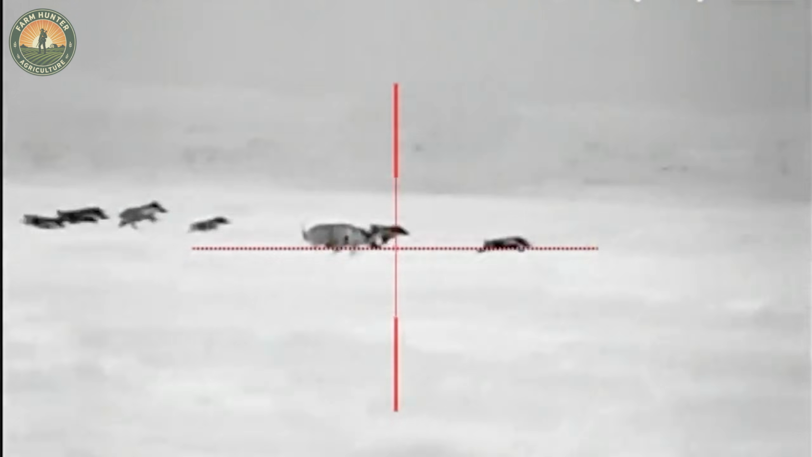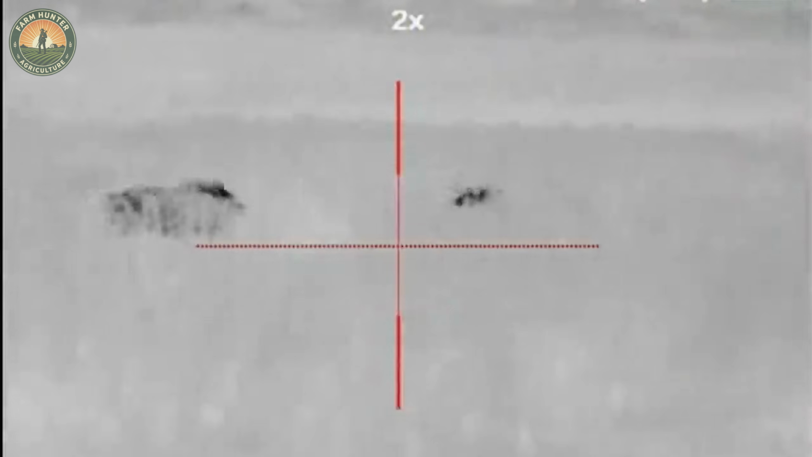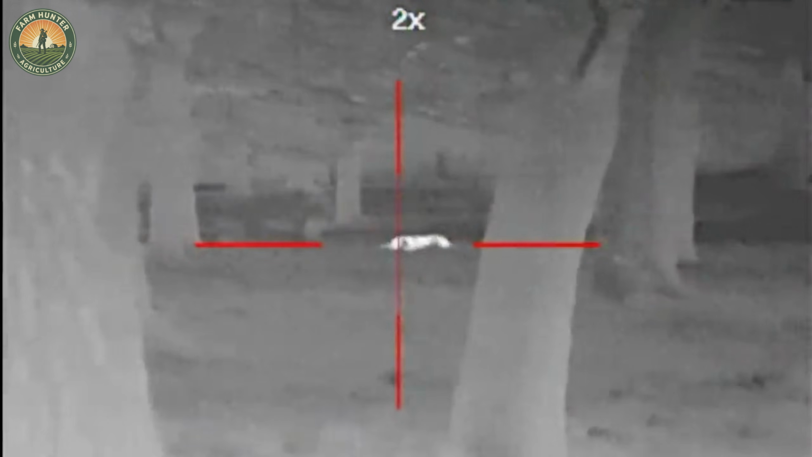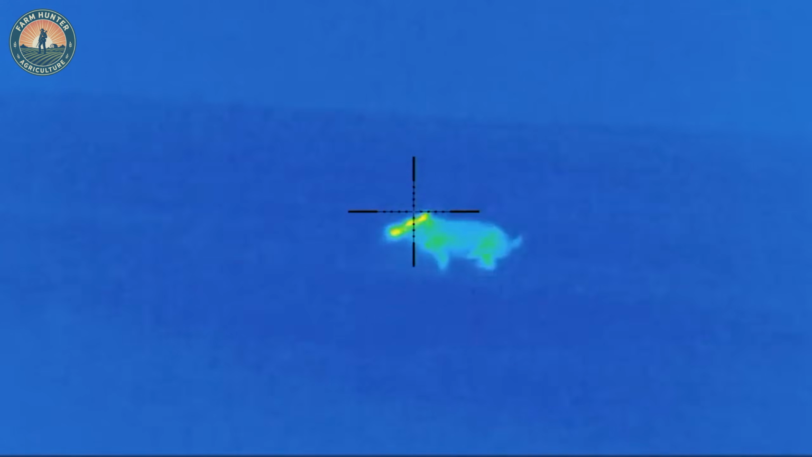We geared up for tonight's operation, loading advanced equipment and preparing for limited visibility. In the pitch black, our thermal imaging systems became the difference maker. We steadied our aim, took careful shots, and then decided when to pull the trigger.